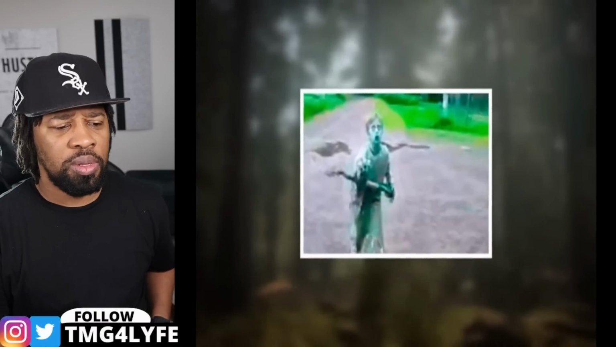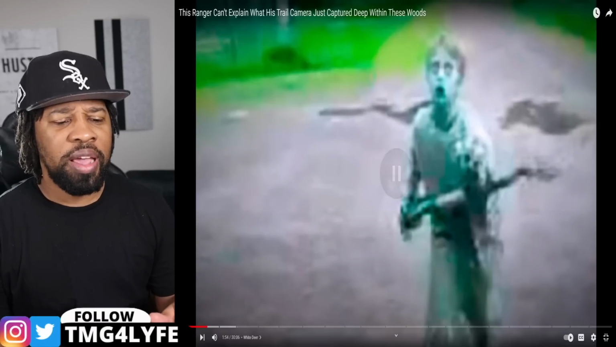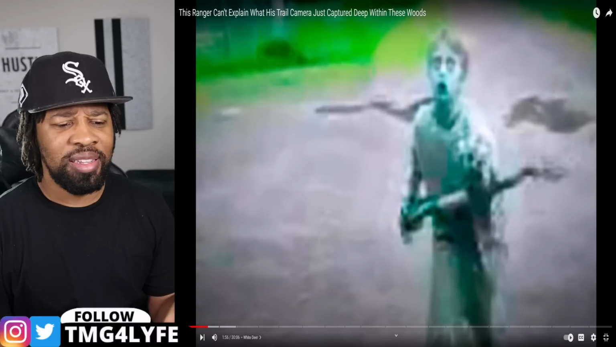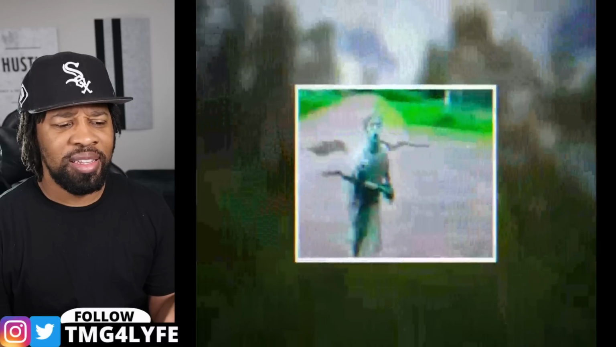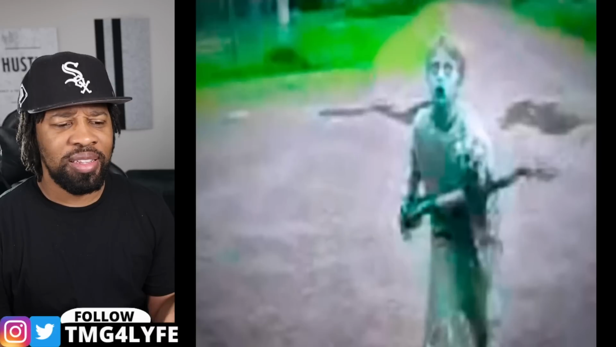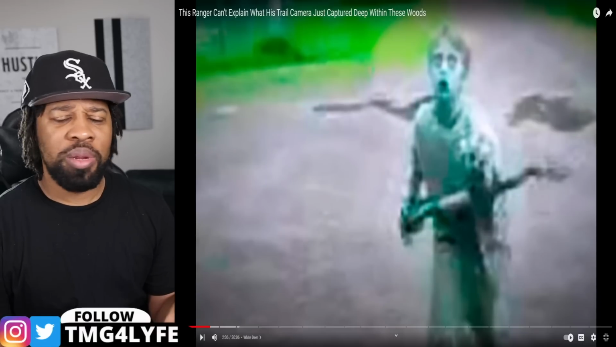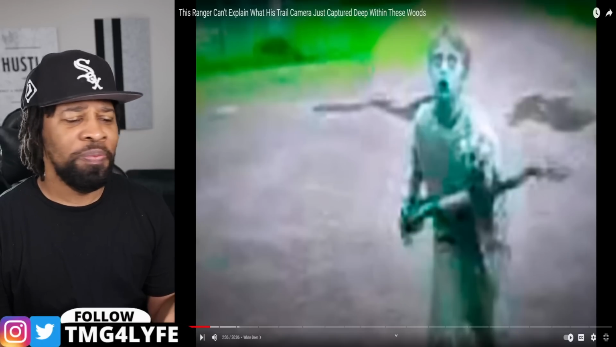It looks like a human in zombie makeup. Or it looks like a bad kid. Maybe it's a kid doing an impression of a president on a dollar bill. It's definitely hard to tell with just one image, but there wasn't any other footage on the camera that could say where the person or creature came from. I don't want to meet him though. Definitely looks like a troubled kid. Like, I don't want to meet him.